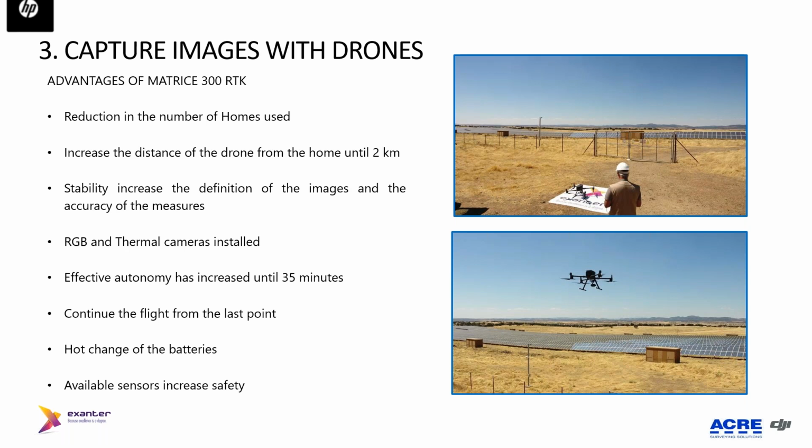The other issue that is important is always following the conditions set by the Spanish legislation. We have increased the distance of the drone from the home up to 2 kilometers. We have used other drones where this distance was 400 to 500 meters, and in others even the maximum was 800 meters from the pilot. Of course, again, that directly conditions the time that we are at site, and of course the cost.